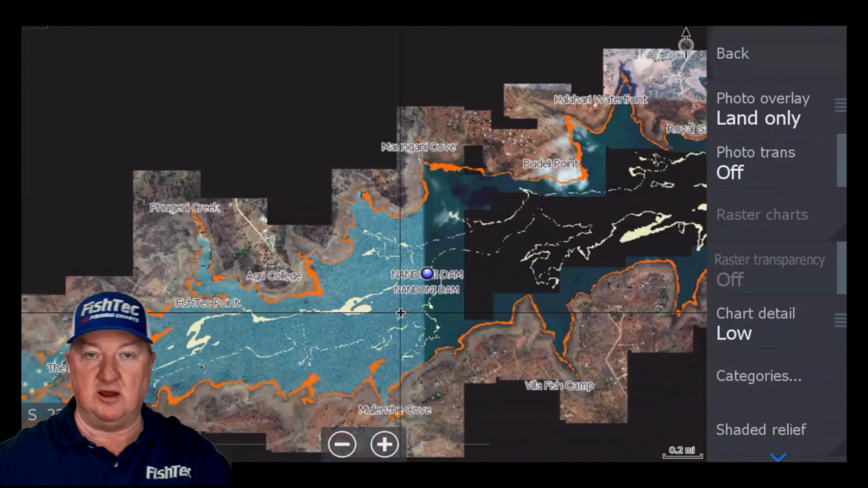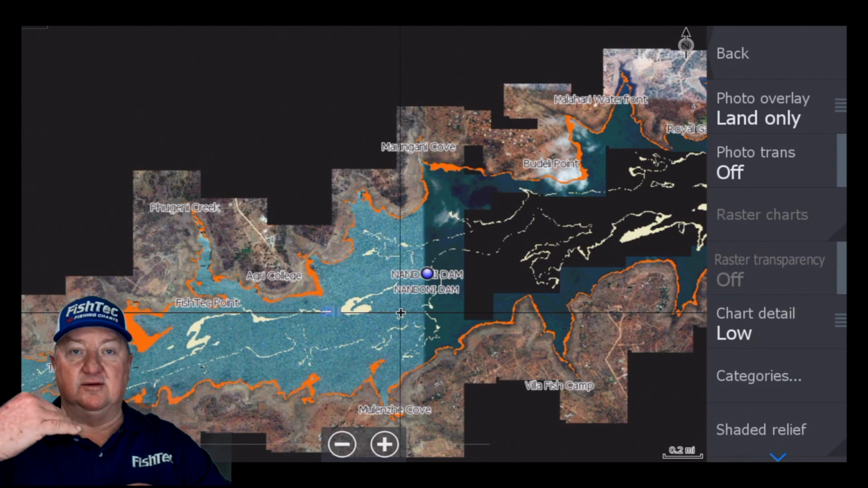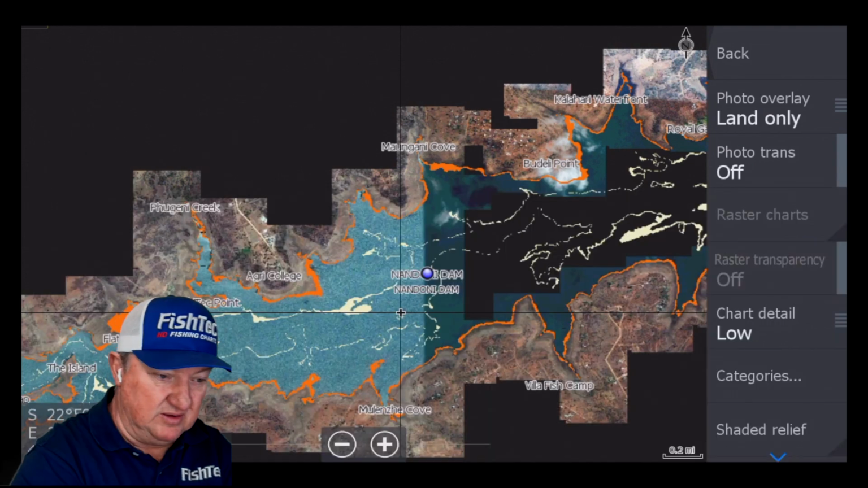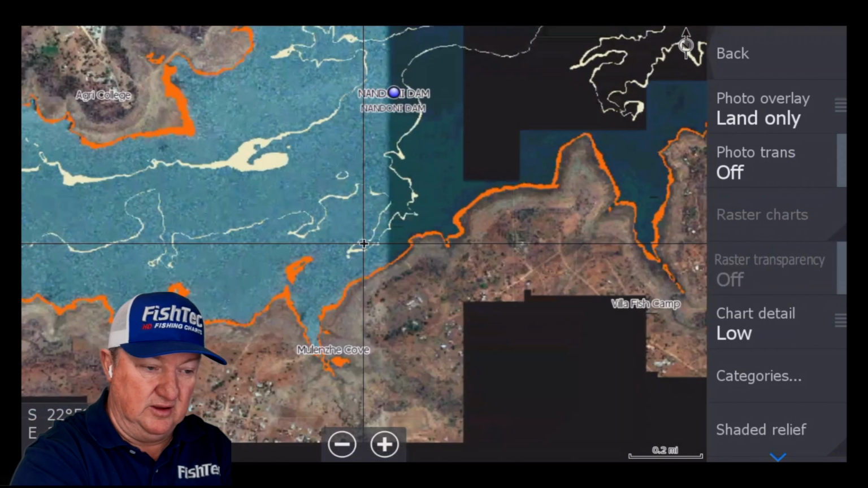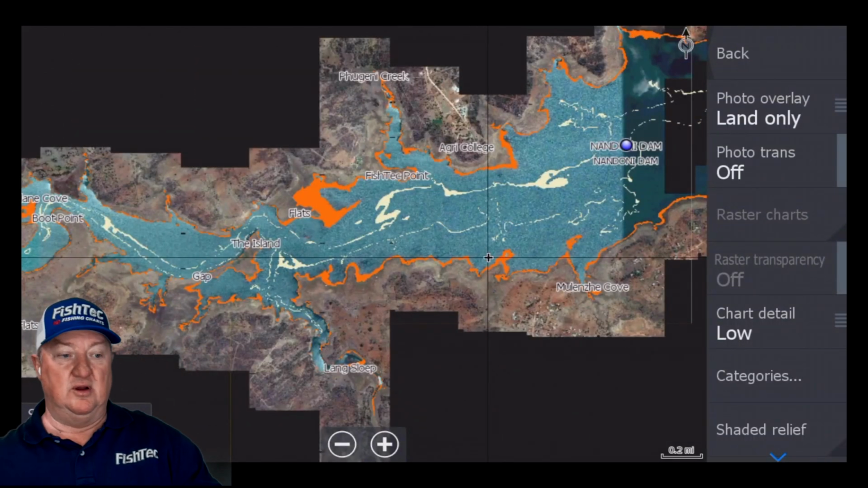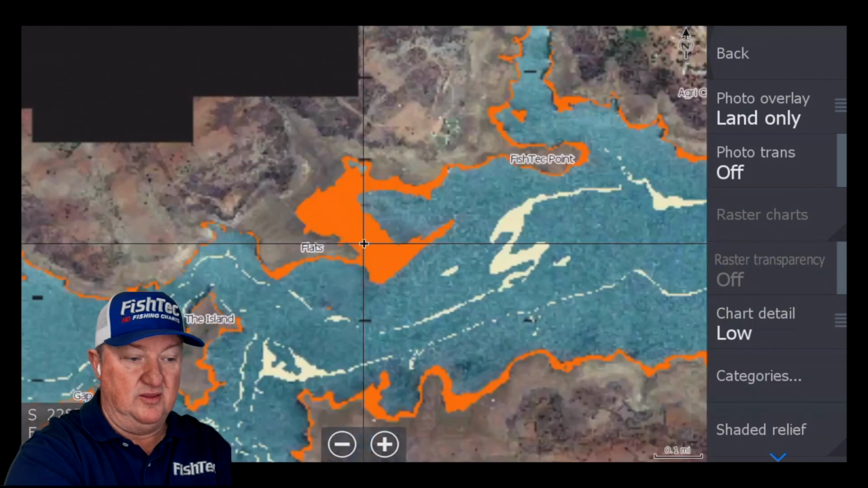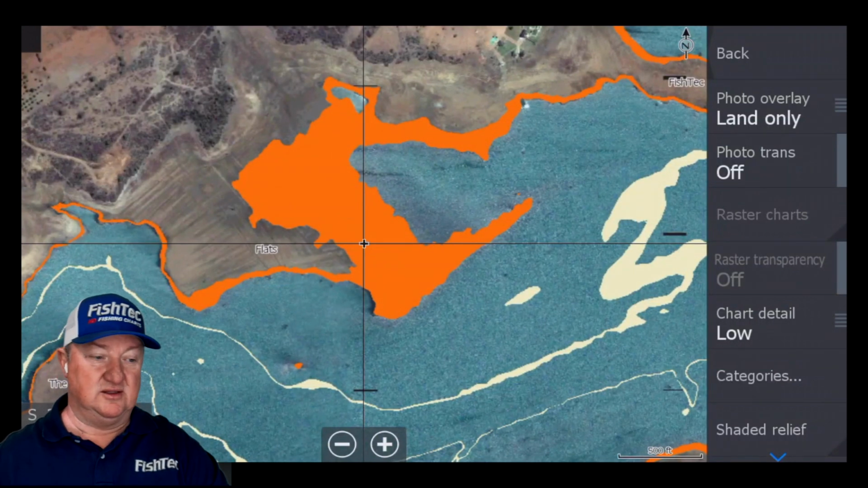Very, very powerful tool this. You decide what's shallow, and the thermocline will decide what's the thermocline, obviously. But this is a very quick and powerful way of determining those two. If you want to see what you consider shallow, you're looking for a big flat area that you want to target. You can see there's a nice big flat area there that you can target.